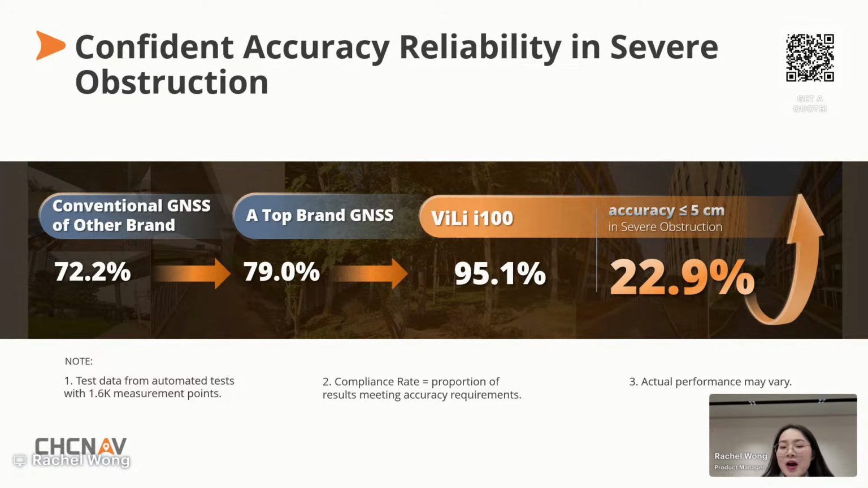In heavily obstructed conditions, ViLi i100 achieved 5 centimeters accuracy in 95.1% of measurements. It's 22.9% higher reliability than the conventional GNSS receiver, which is just at 72.2%. So this isn't a small improvement, it's a fundamental shift in reliability.